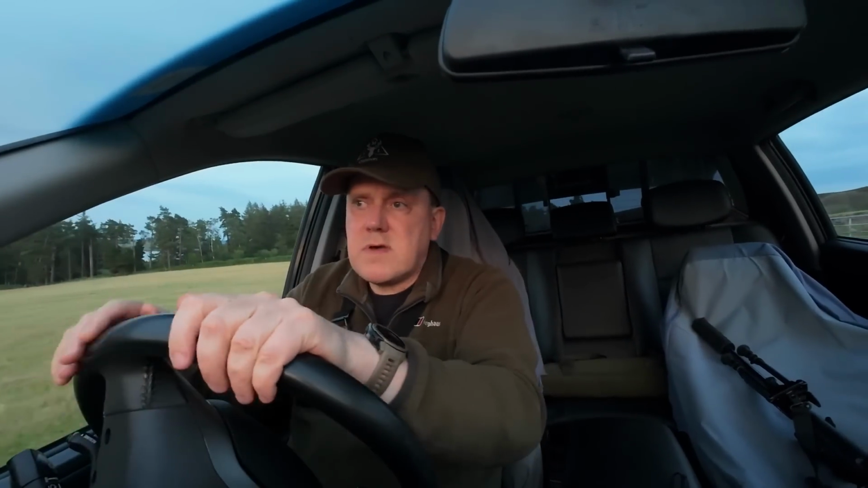Tonight I'm using the Browning T-bolt. That's in 22LR. I'm using the CCI Suppressor 45 grain hollow point ammunition. I've got the Hikmicro 4K LRF scope tonight, and I'm using the Pulsar XQ38F thermal spotter.